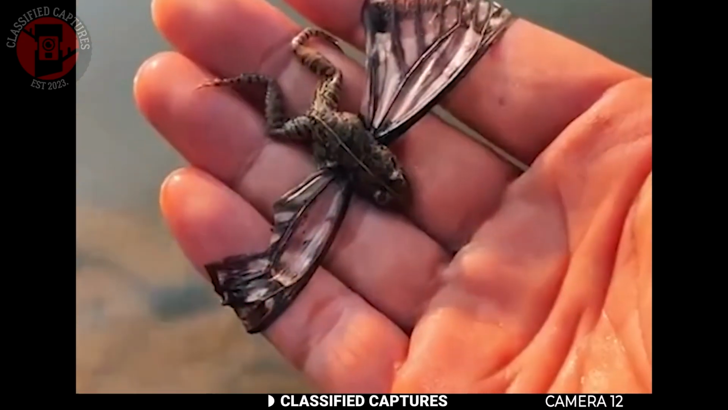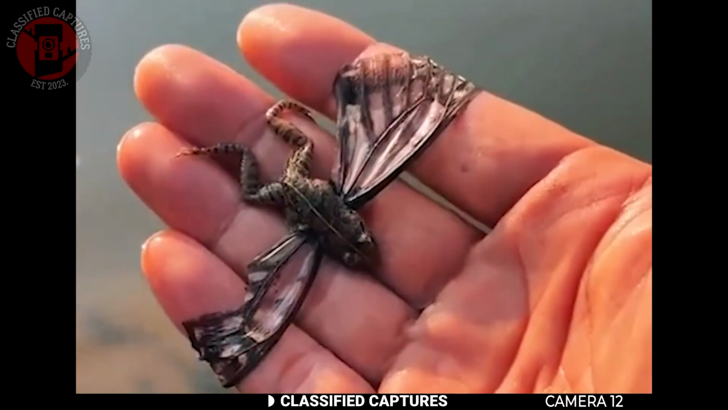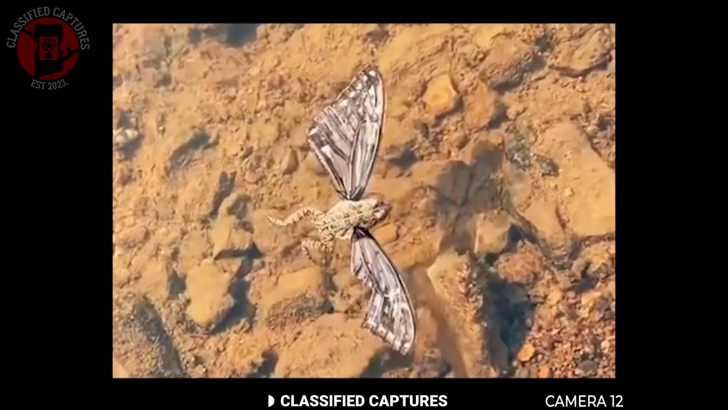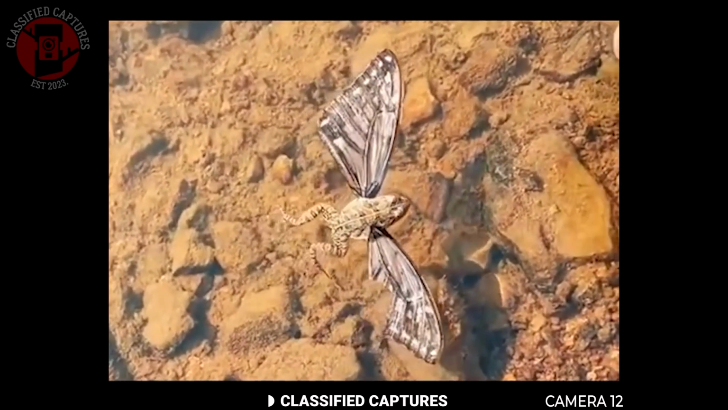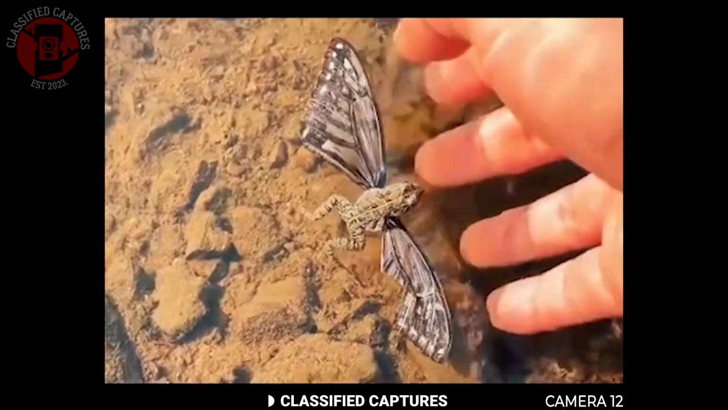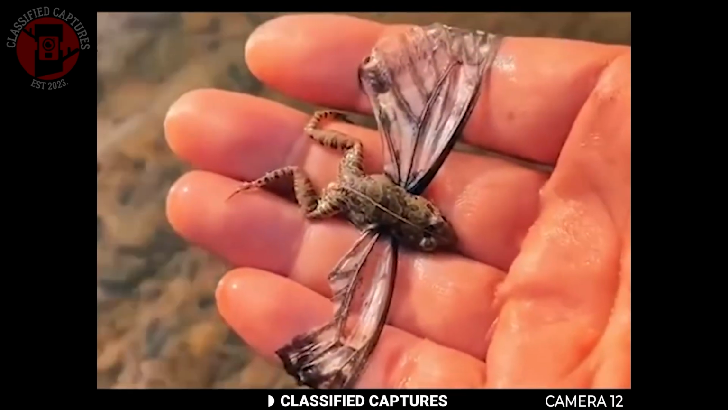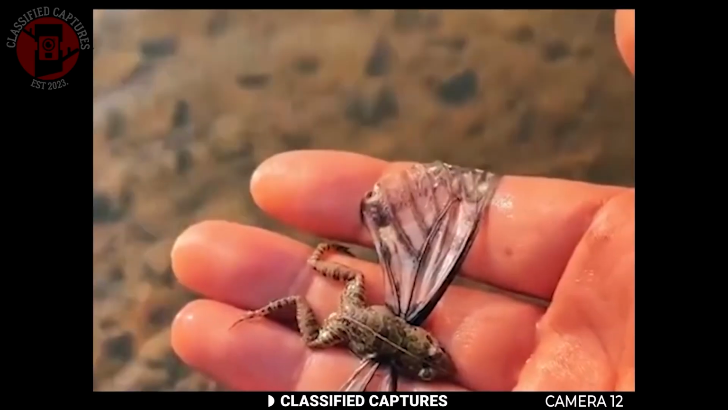But if this isn't clever editing, what could it be? Frogs are known to be sensitive to changes in their habitats, and pollution or chemical exposure can lead to deformities. While I'm all for logic and science, I don't think there's a science to this. No evolution has happened here.